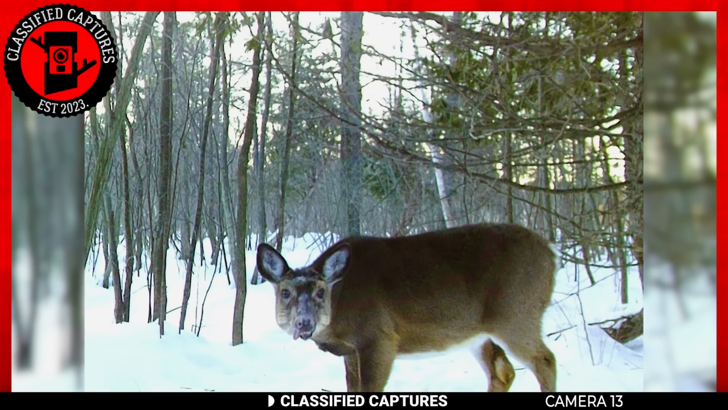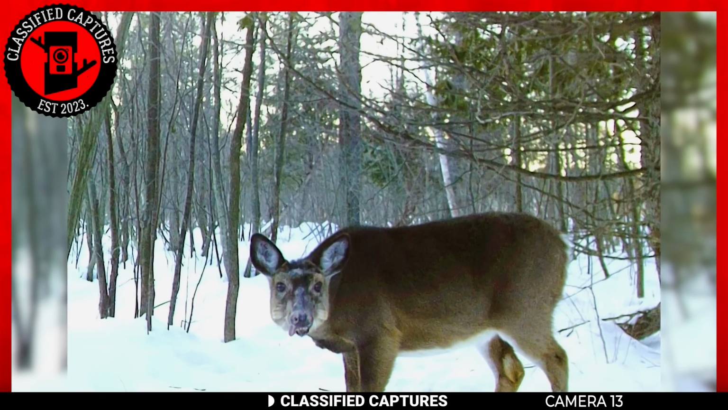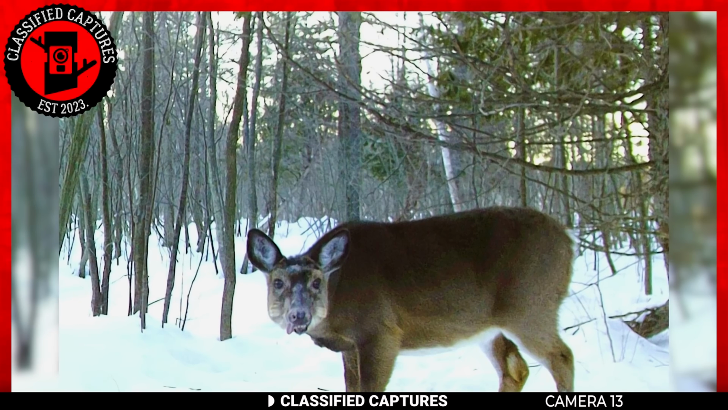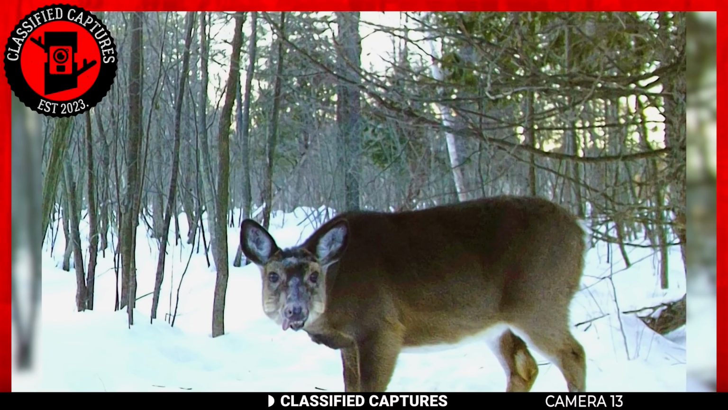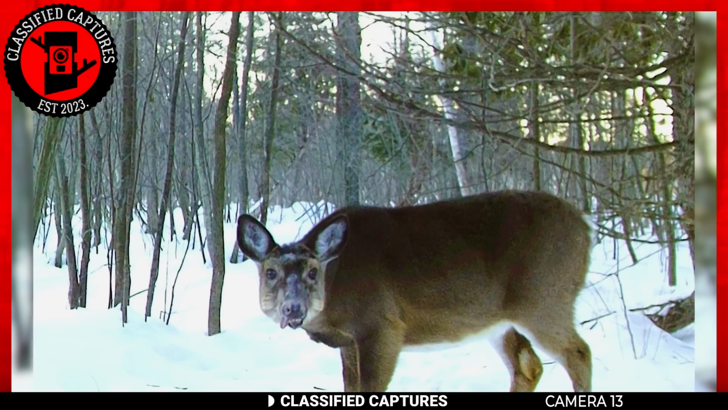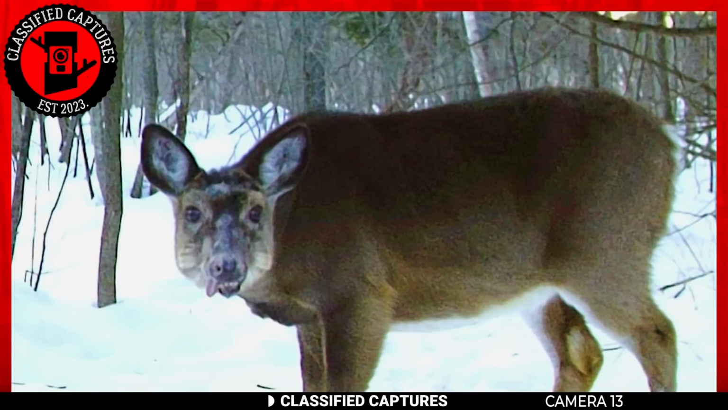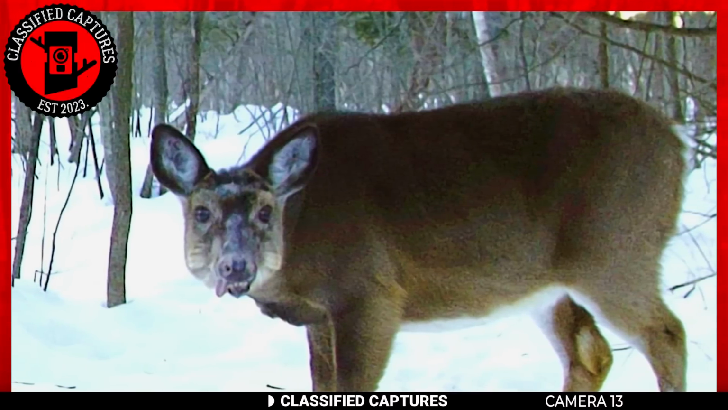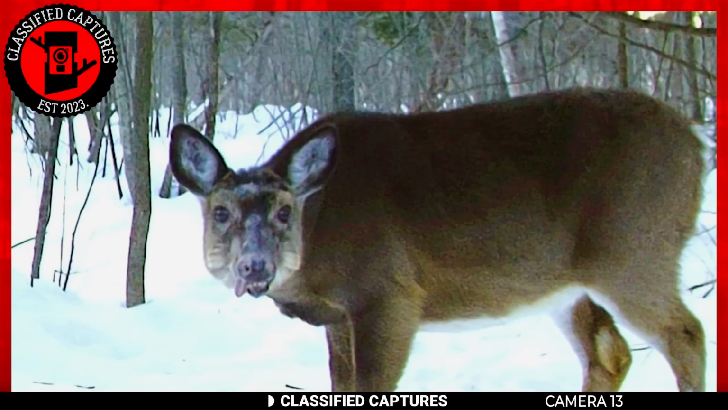Well, it seems even Mother Nature can have a sense of humor. In this rather amusing trail cam capture, we have a deer that appears to be sporting the latest winter fashion trend, the iced face mask. Looks like this deer was having a drink of water when it splashed all over its face. Given the frigid weather conditions, it doesn't take long for that water to turn into a frosty facial accessory.